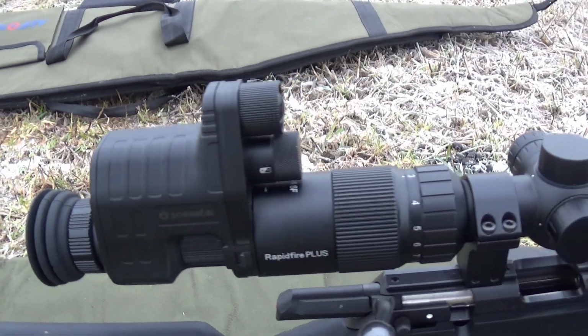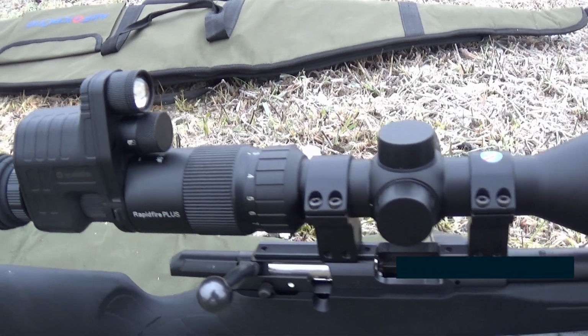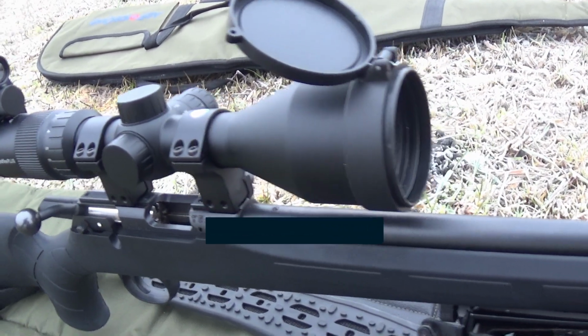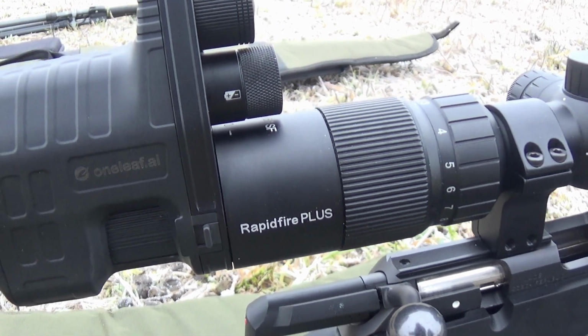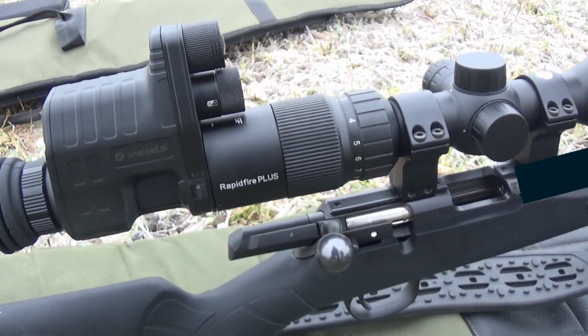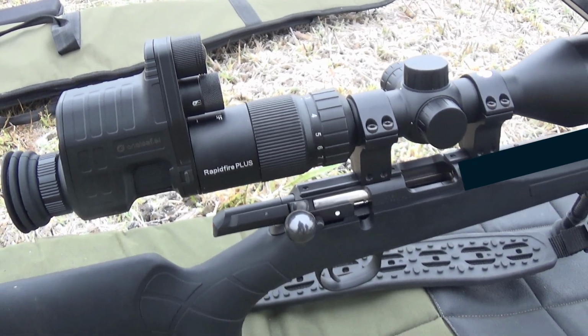I'm spoiling you now, giving you another good look over this. Every part of this looks good. Every part of this clicks together and locks together as it should. Every part of this is finished beautifully.